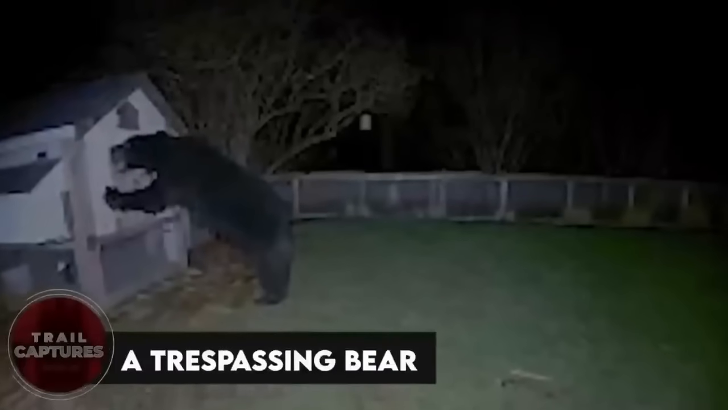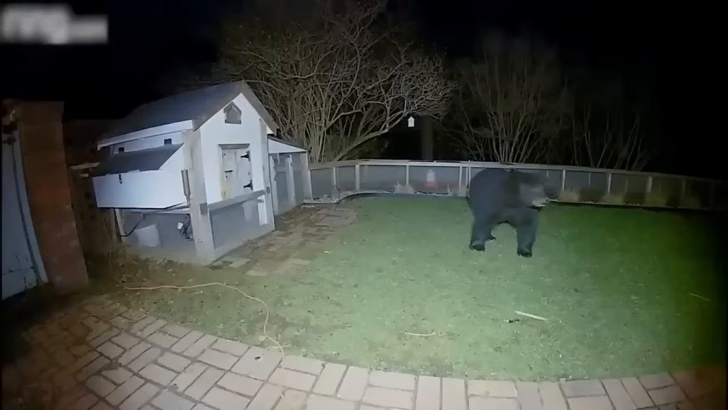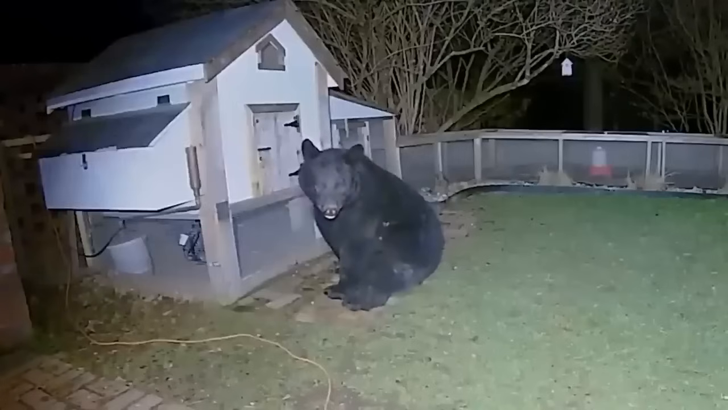A trespassing bear. In this funny incident, a bear trespassed onto someone's property at night and tried to snack on some chickens.